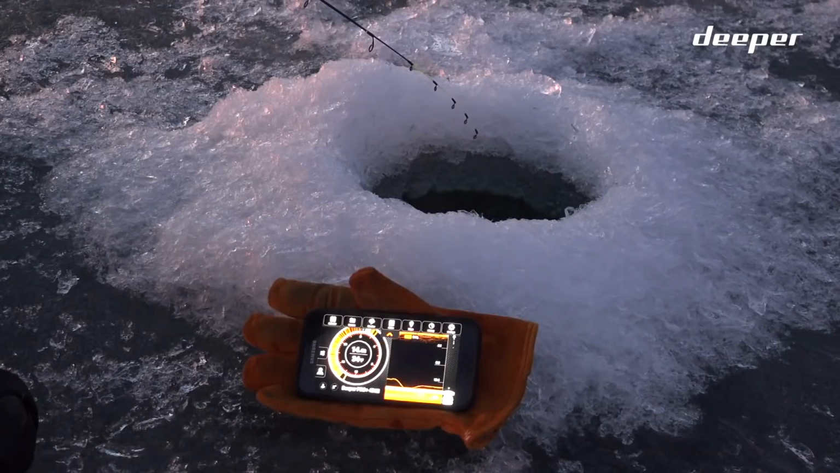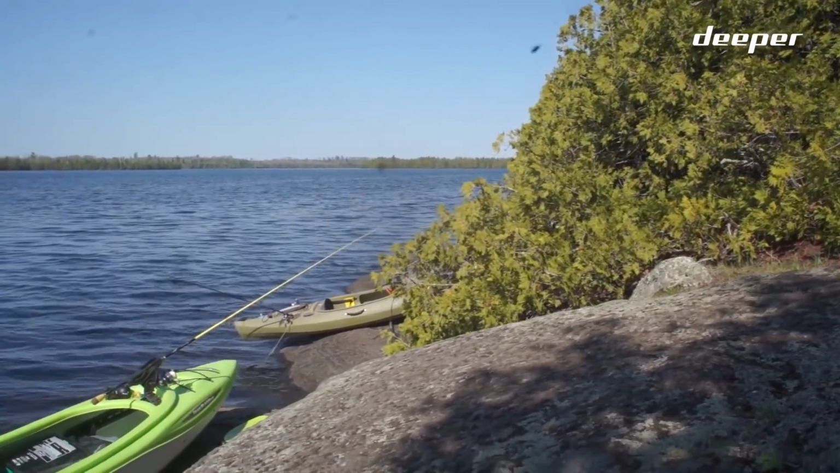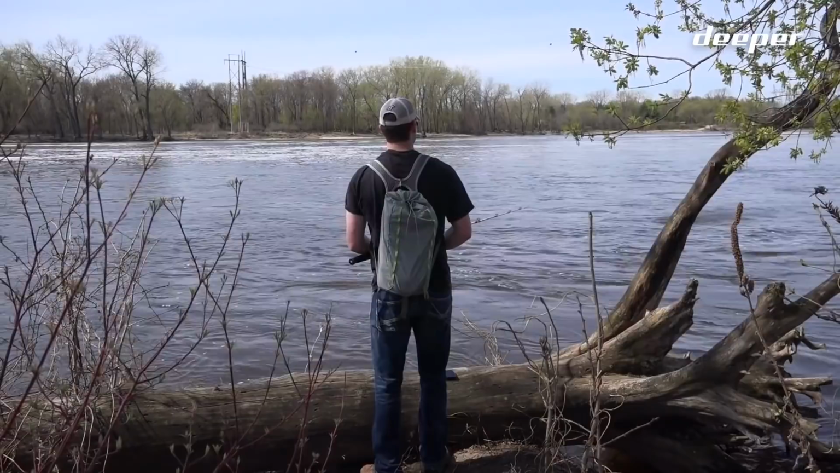So yeah, I can't really tell you what would be the best option for your style of ice fishing. For my use, it's pretty clear that some ice anglers would be better suited with a traditional flasher, while others would be better off with the Deeper. I've been pretty happy so far, trying each in different scenarios and even in combined use. I've also been using this Deeper Pro Plus both from shore and from my kayak, and we'll be releasing more videos on how it fares in each of those scenarios.